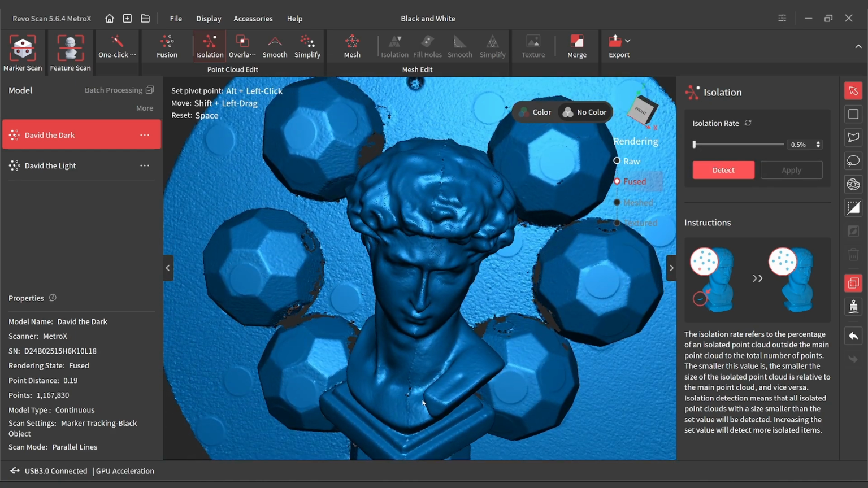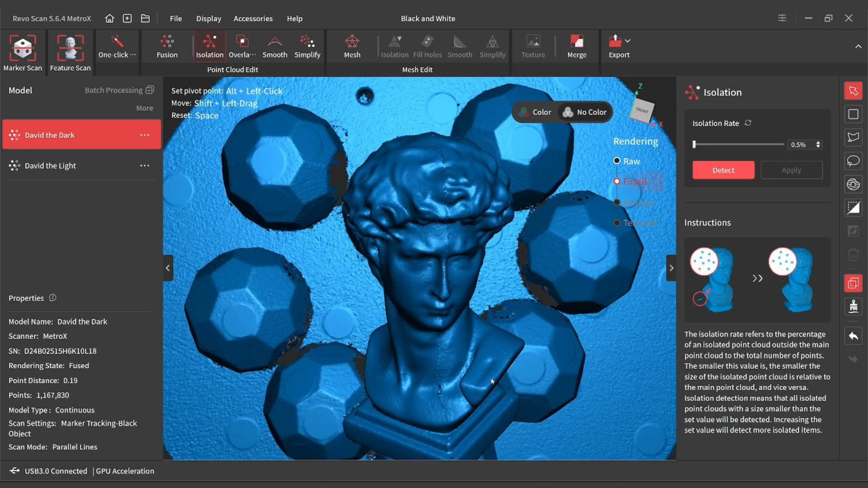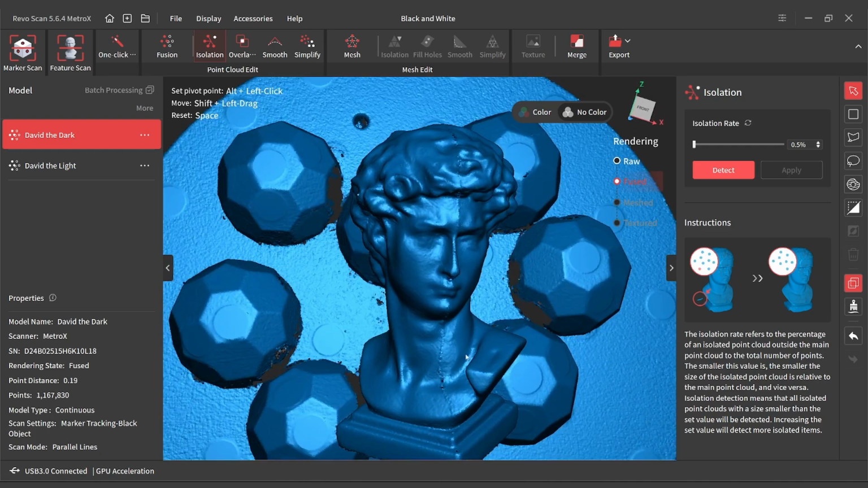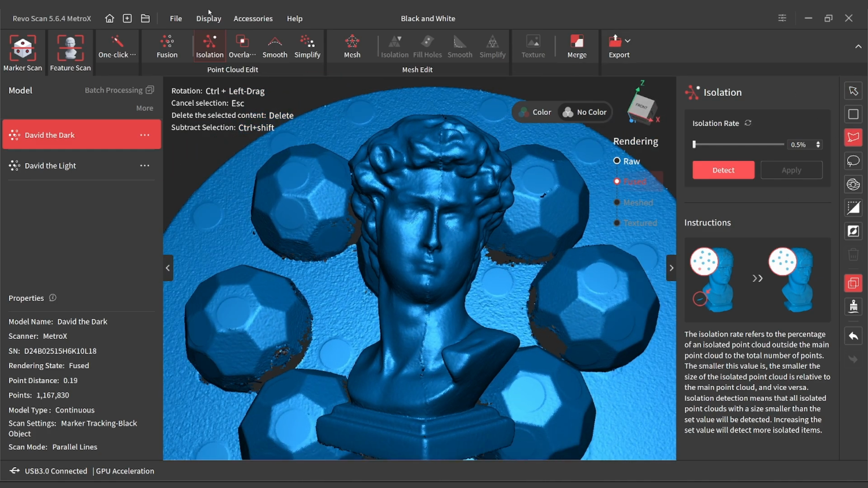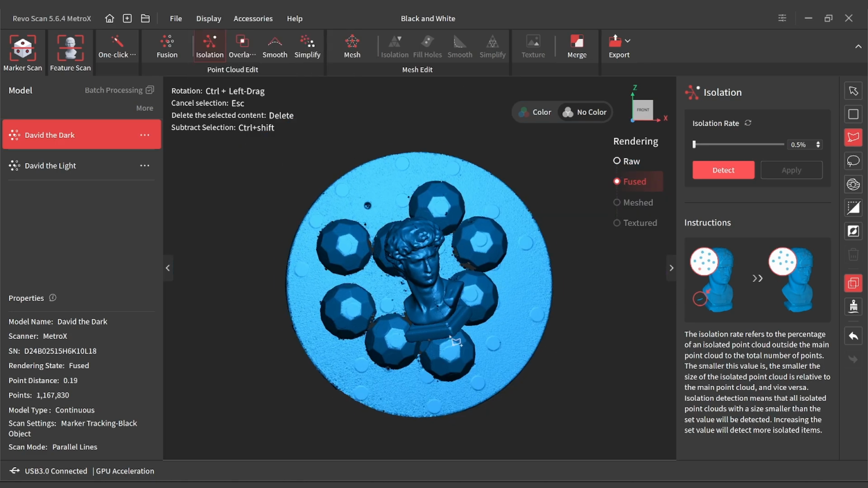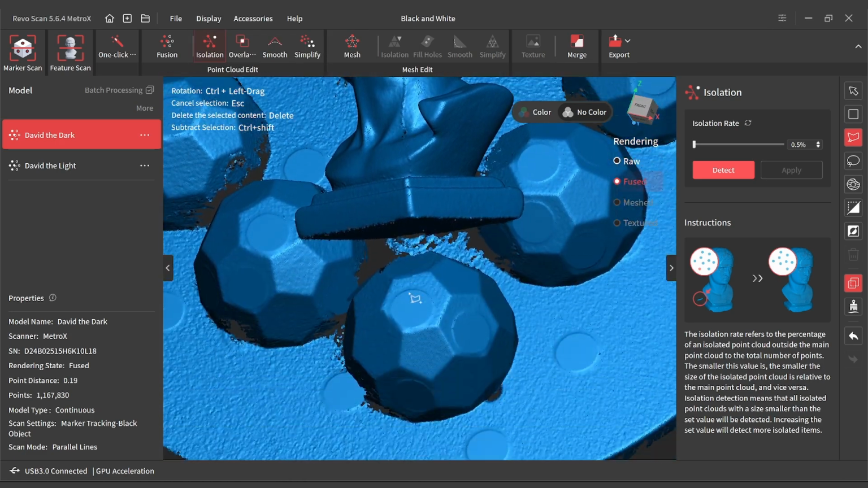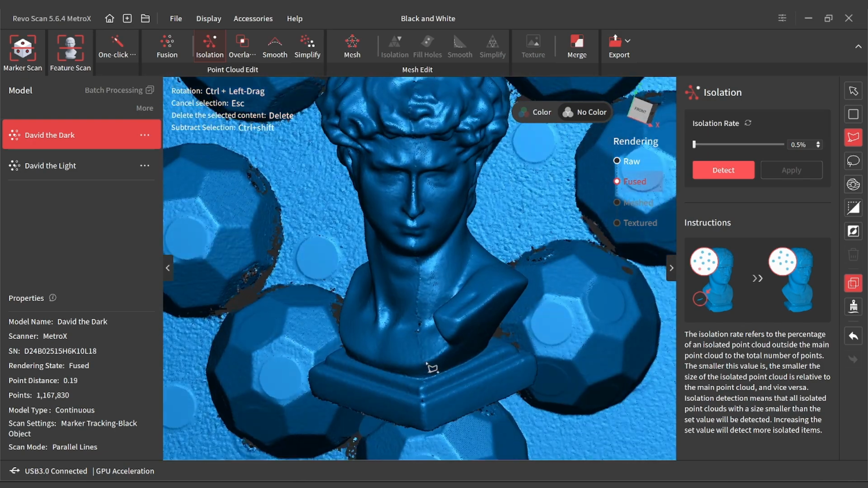All right, so what we're going to want to do is get rid of this noisy, blown out side. And we're going to use our lasso tool for that. We'll switch this to orthogonal view, just personal preference, but whenever I'm doing cleanup, I switch to orthogonal, just to help me keep things aligned. Let's see.